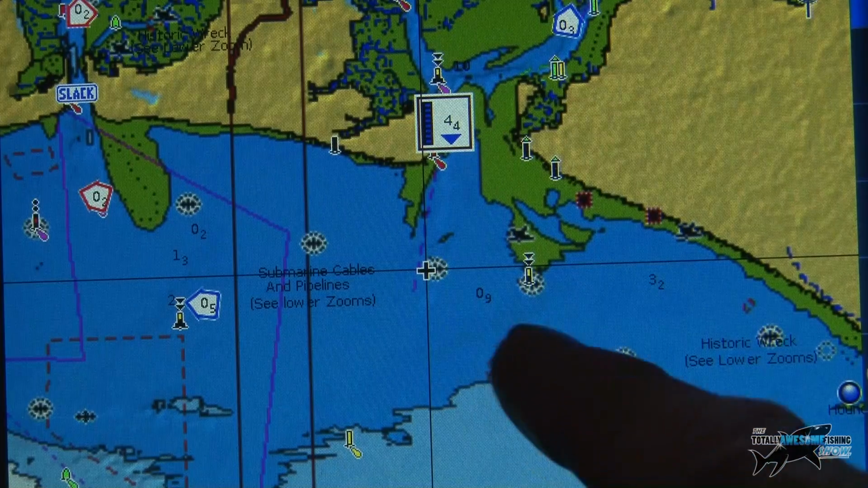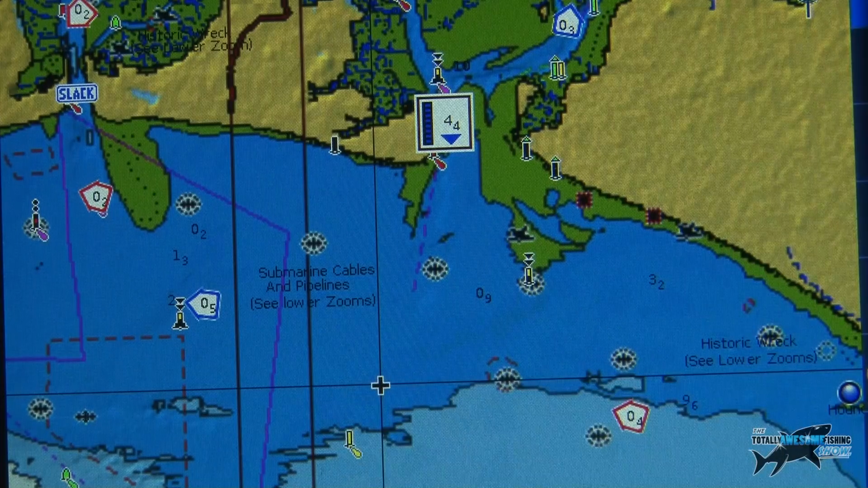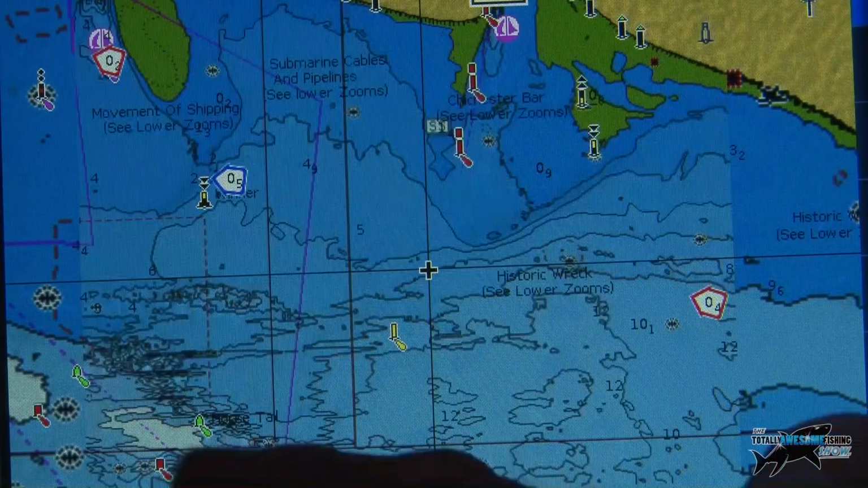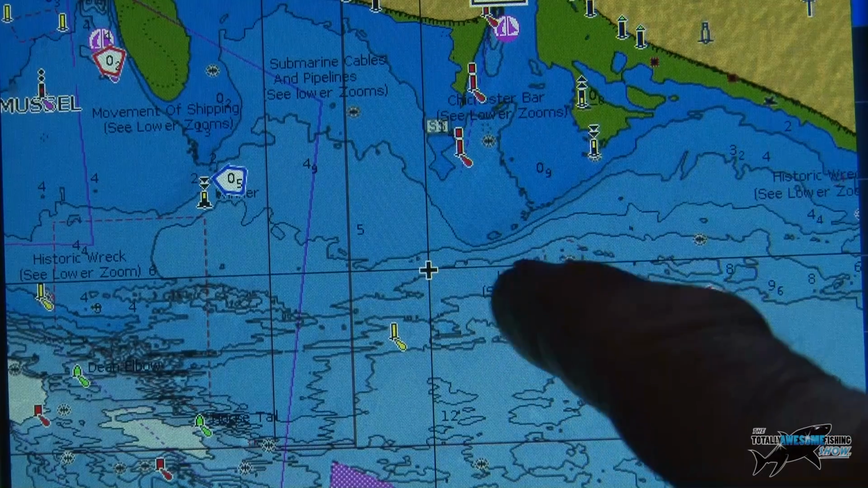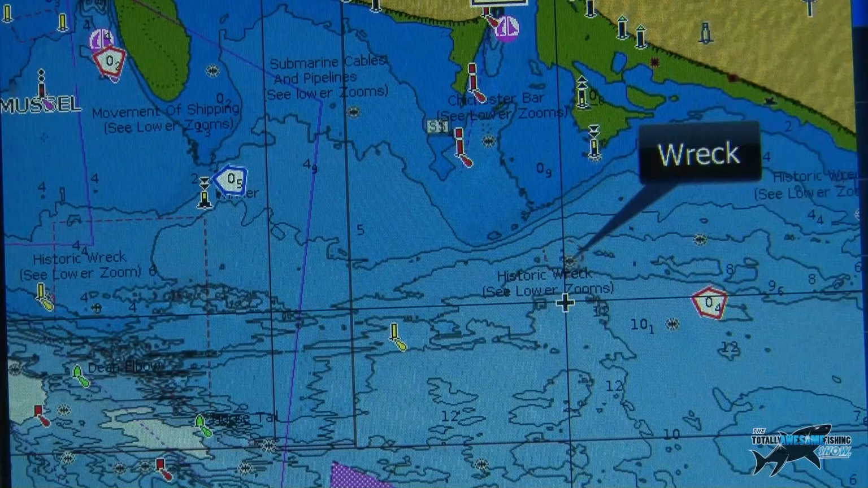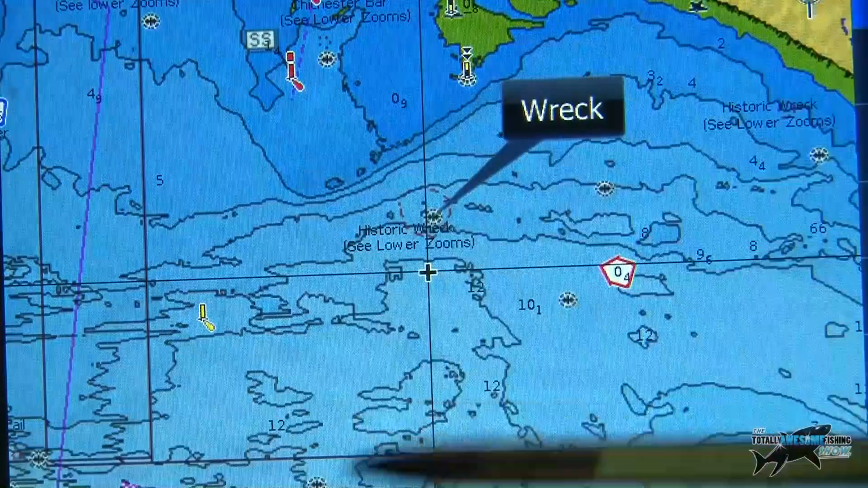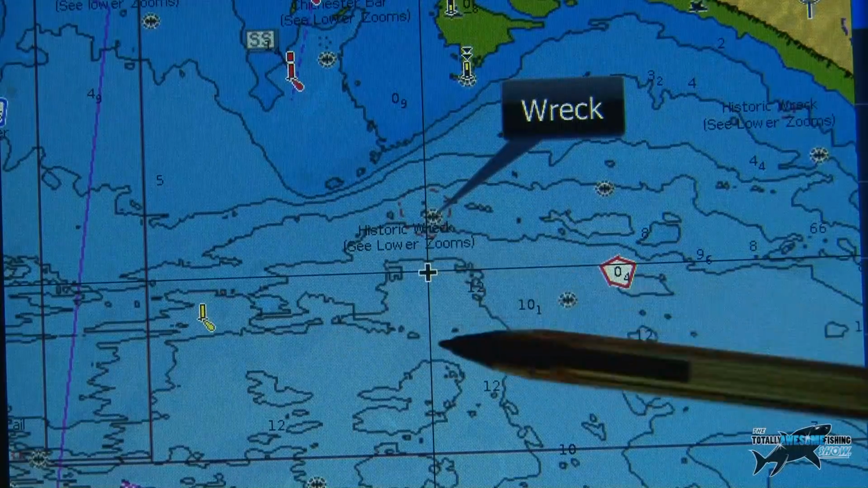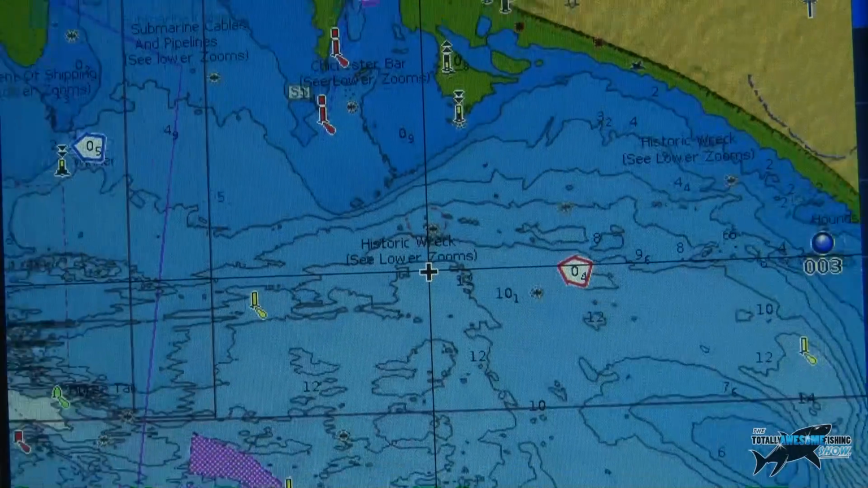You can actually move it where you want the cursor. It zooms in there. If I want to come down here, historic wreck, it says there, right? We go touchscreen, wreck, even I can read that. I can zoom in. Now look at all the detail you can find here as I've zoomed in. Okay, so now let's forget this. Let's go back where I was going to go.